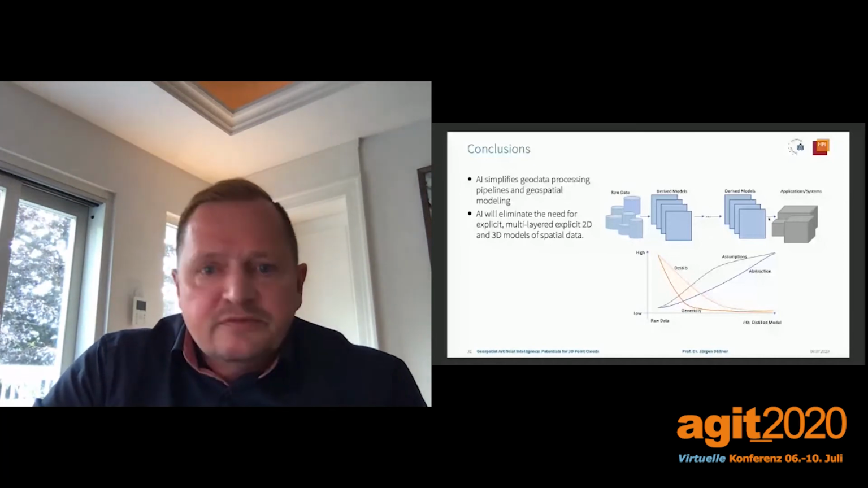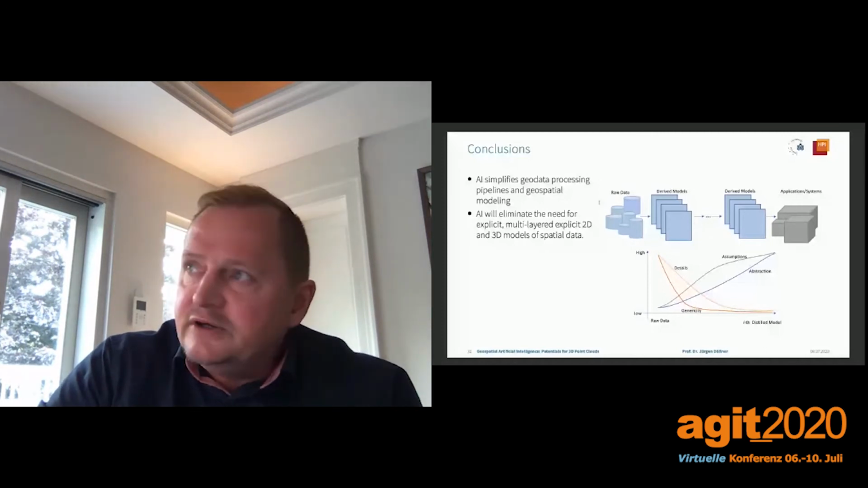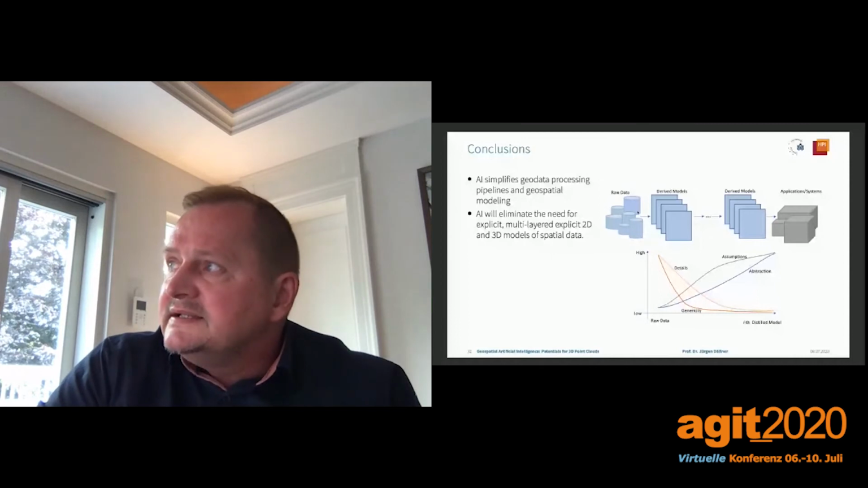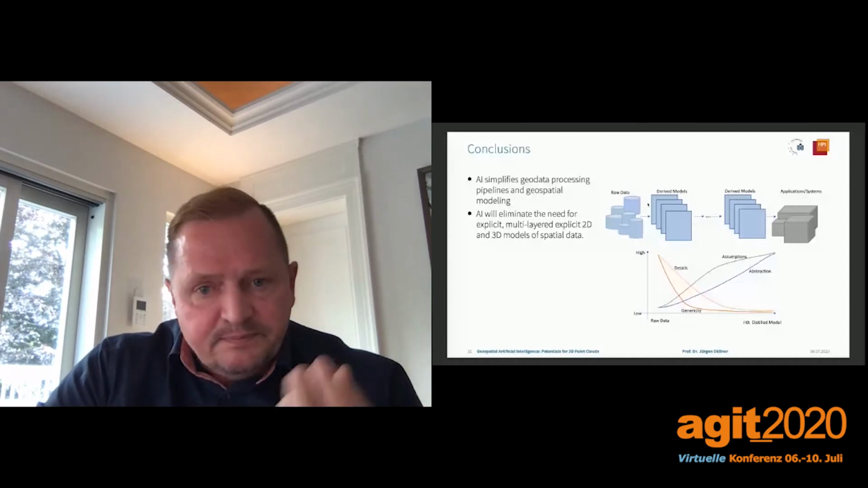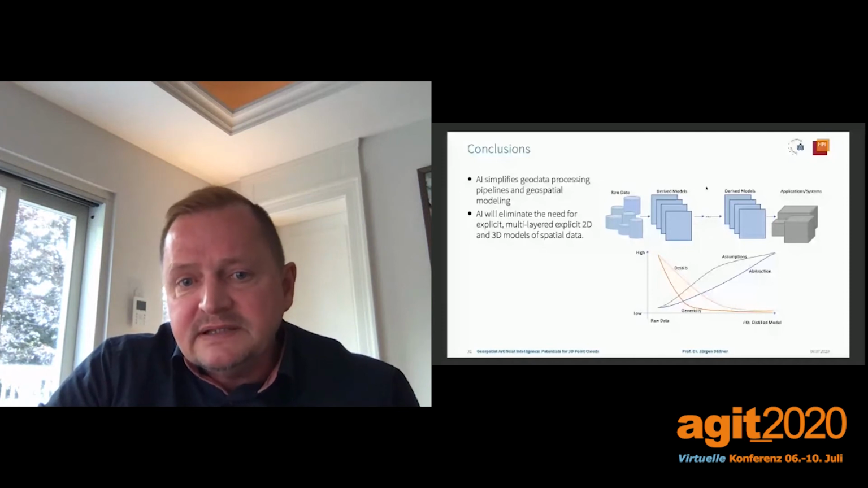If you think of 3D point clouds, we basically can skip these inner parts. We directly operate on raw point cloud data, and in the middle, the processing itself consists of a machine learning based interpretation.